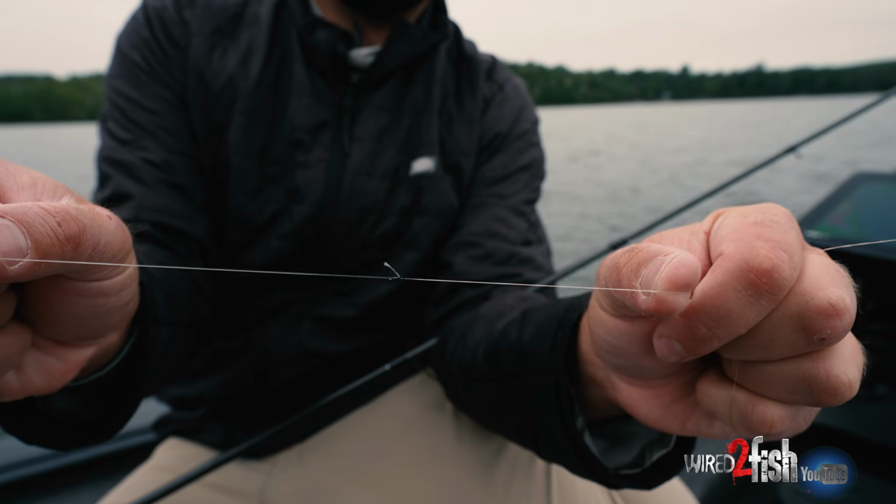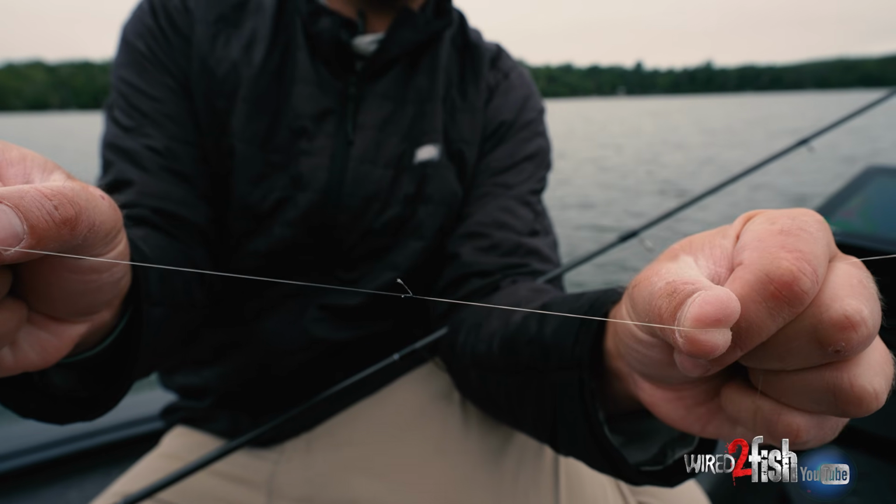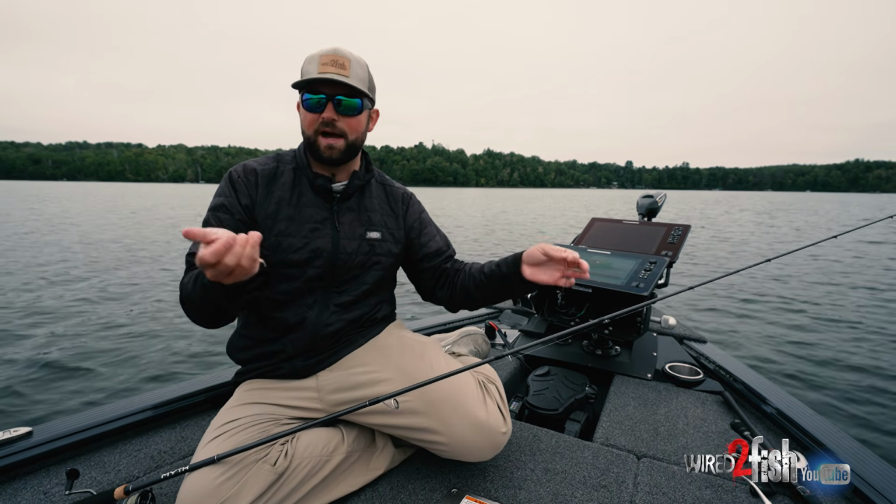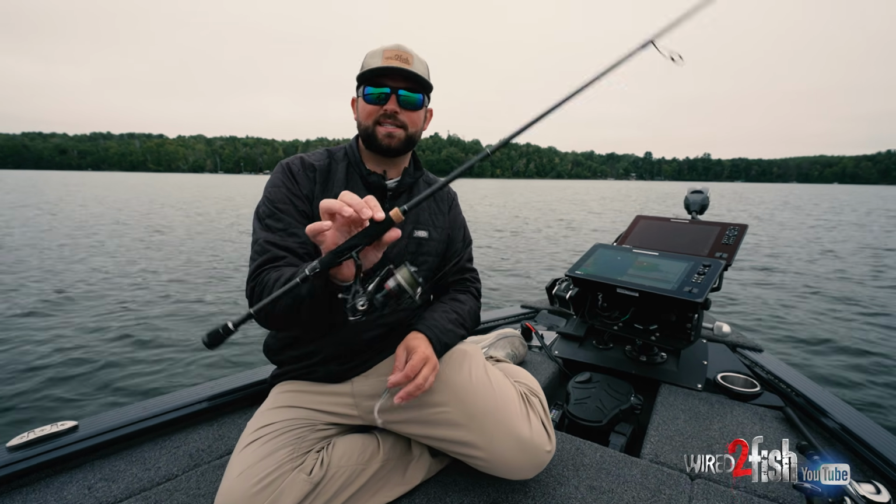And then tying this to my fluorocarbon leader, I like to use 12-pound, super strong. I don't have to worry about knots breaking. I always go with an 8-pound braid. Again, an 8 to 12-pound fluorocarbon leader for the rod. This one here is a 6'9" medium.